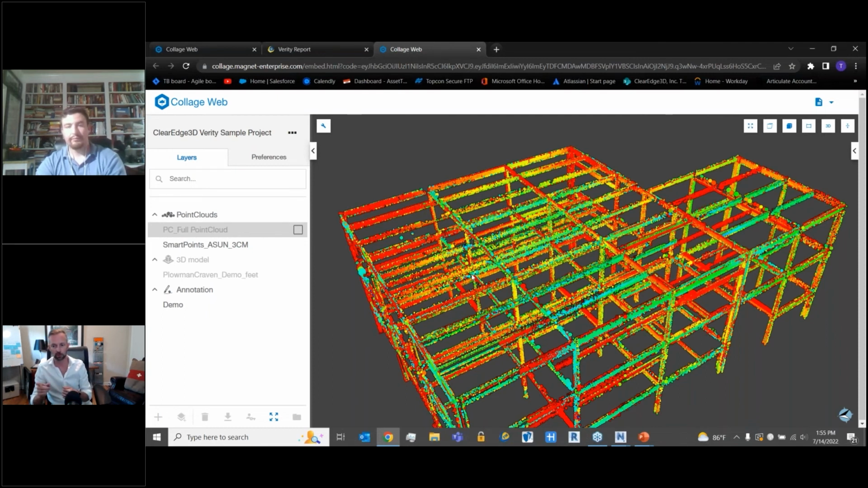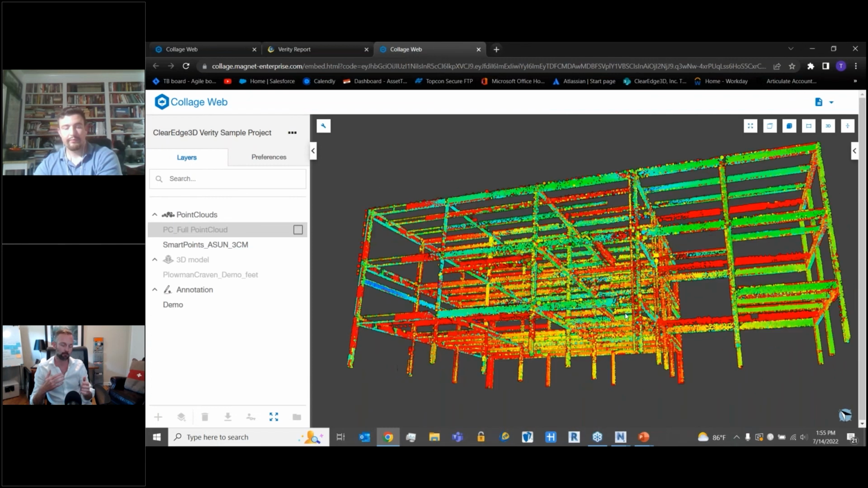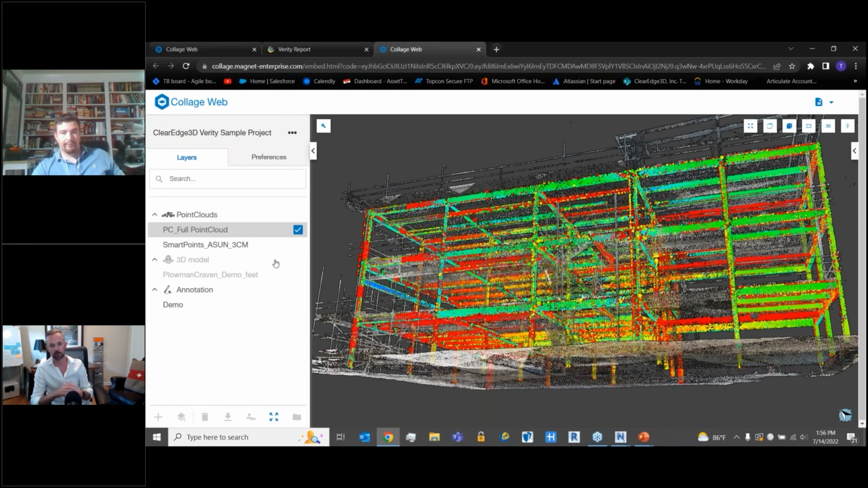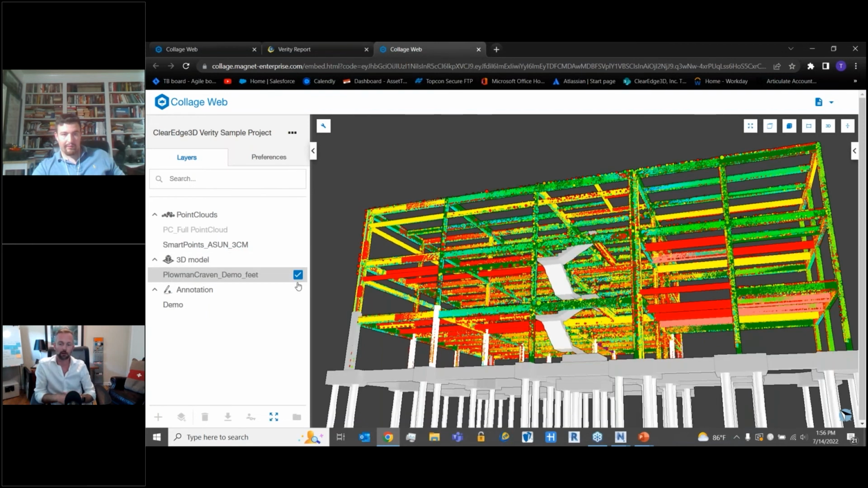I guess before we leave, the nice thing is you can turn on an intensity value. You can see the heat map. You can see what's right and wrong. You can turn the point cloud to color, if the point cloud's in color, and turn off the model. And you can increase the point size if it's a low density scan, so the points get bigger and you can actually see more of a beam.